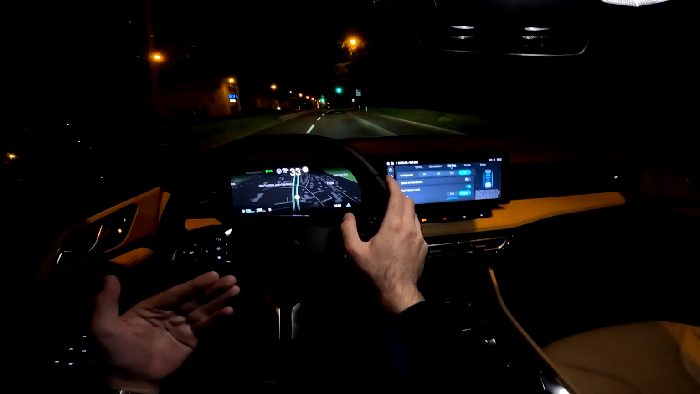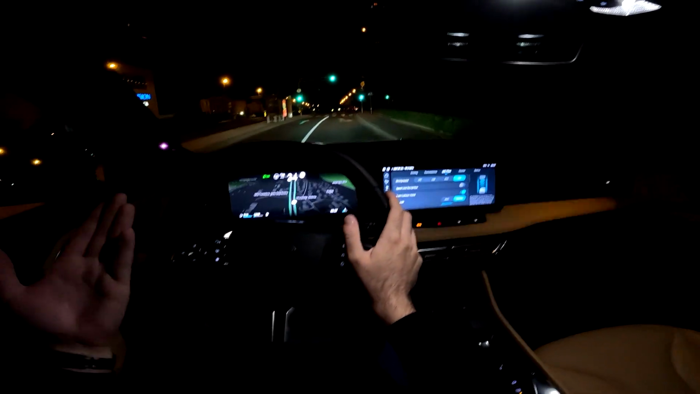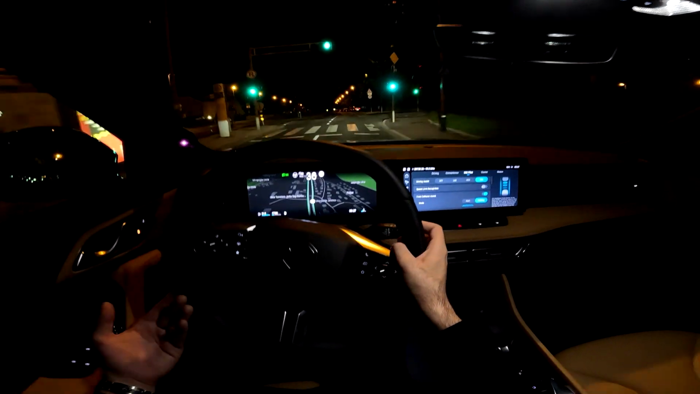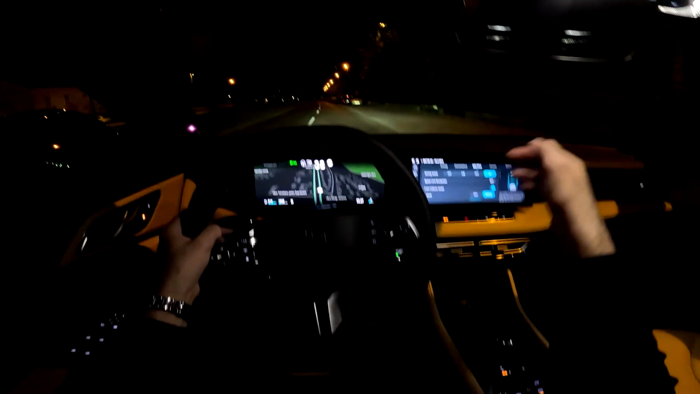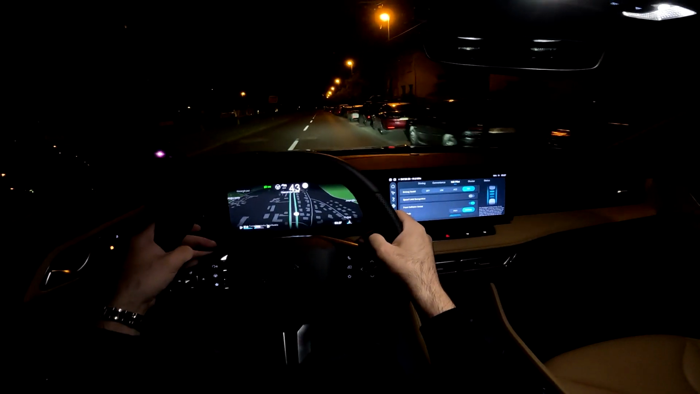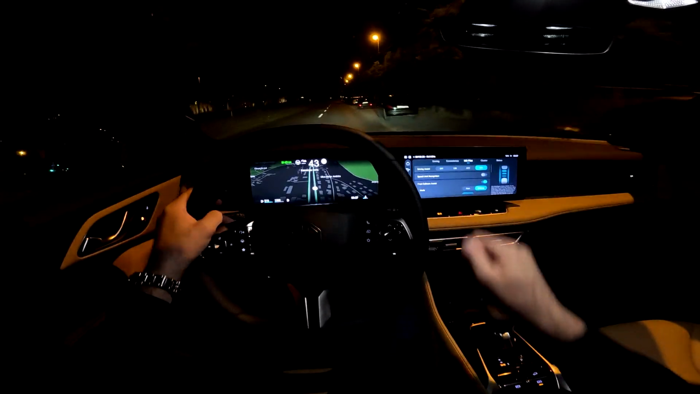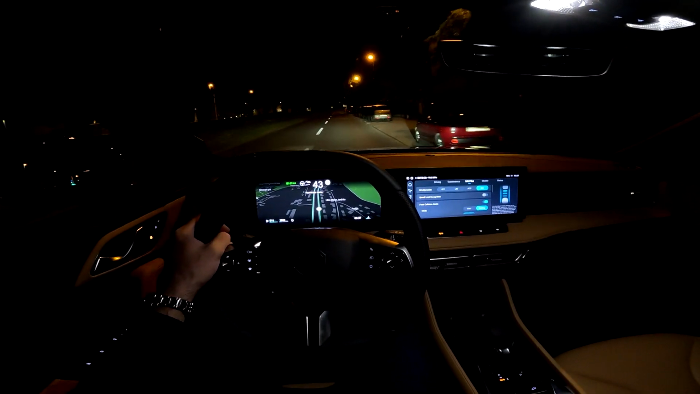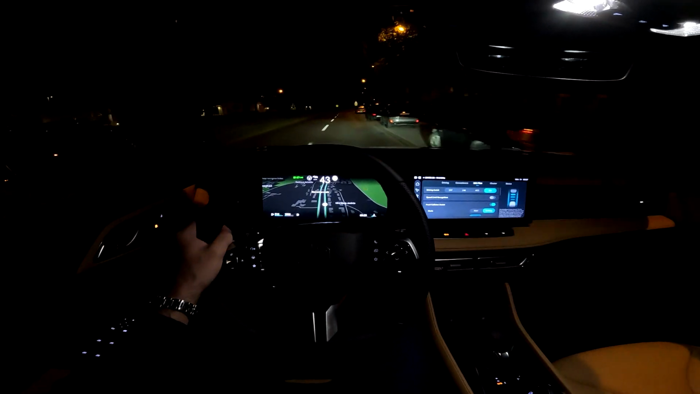But if you have a car that is going slower than you in front of you, then it will slow down and again accelerate if the car moves or you go to another lane, and then it goes back to your desired speed. So again, you can watch that video on my channel as well, or it will be live soon, so stay tuned for that.